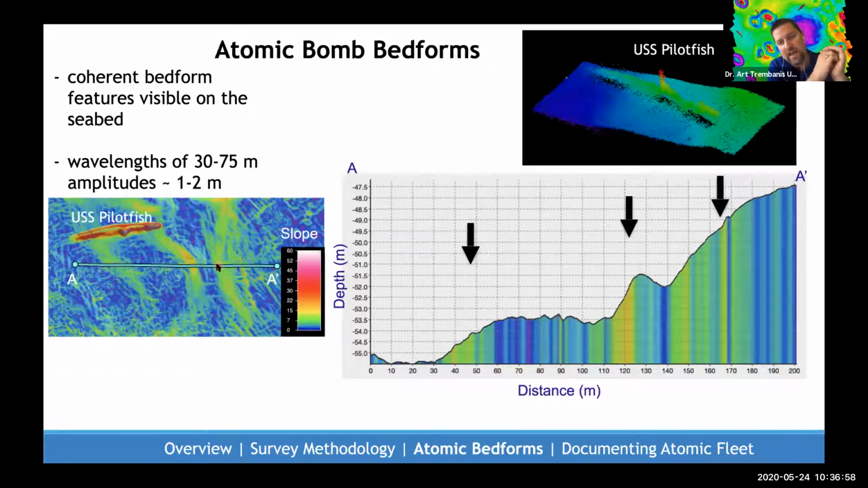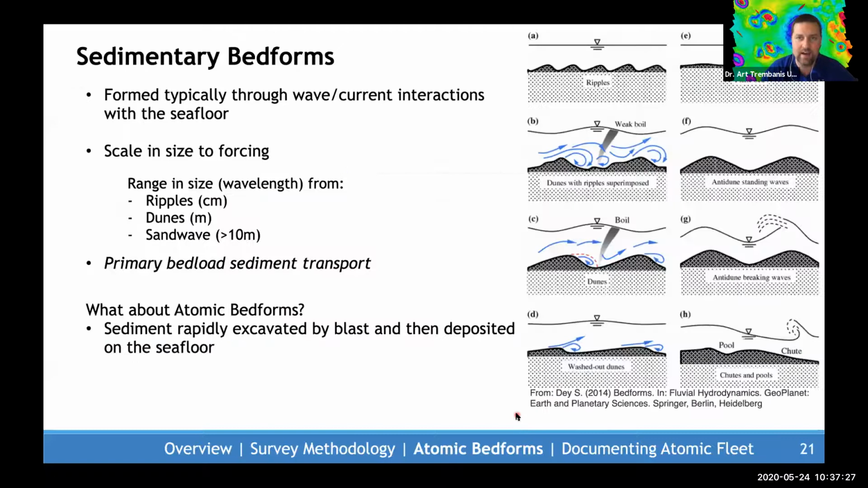In fact, when divers went down and looked at the Pilotfish, it looks like it was shrink wrapped. It was just compressed like sausage, or like somebody had squeezed some dough. So much so that the 18-inch torpedo tubes that would have been about 4 feet separated from each other are now almost practically kissing. They're almost abutting each other, and it speaks to the power of that blast.